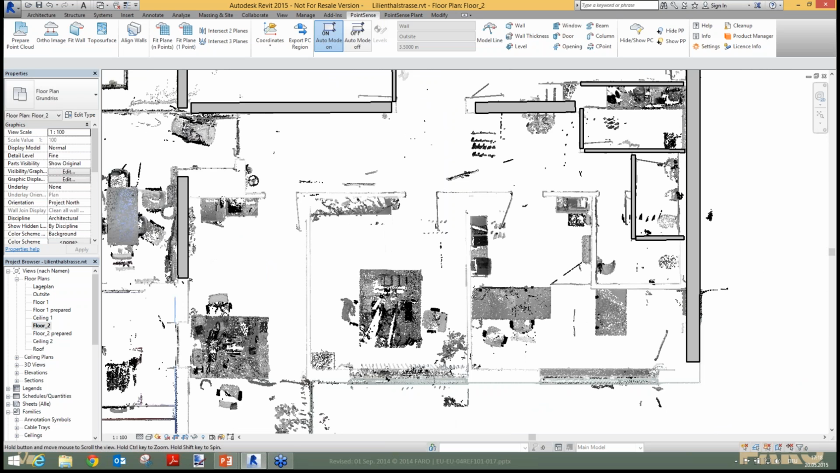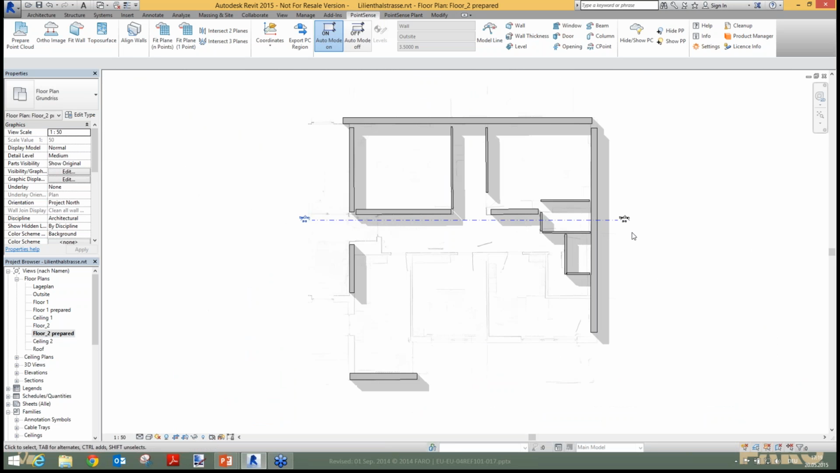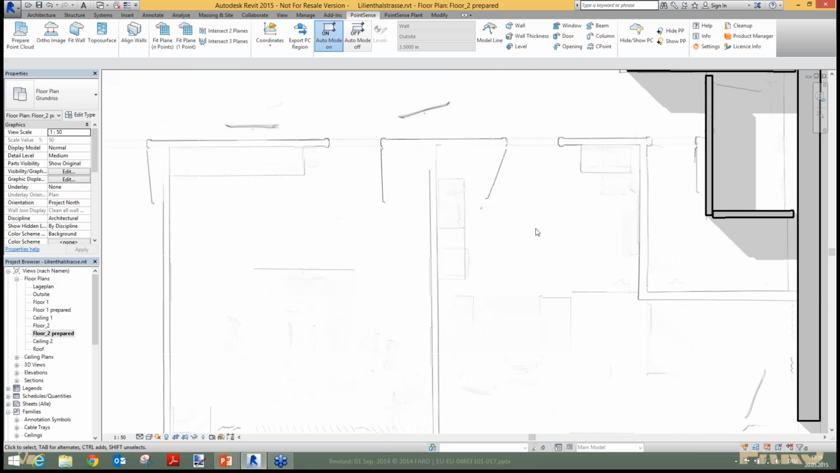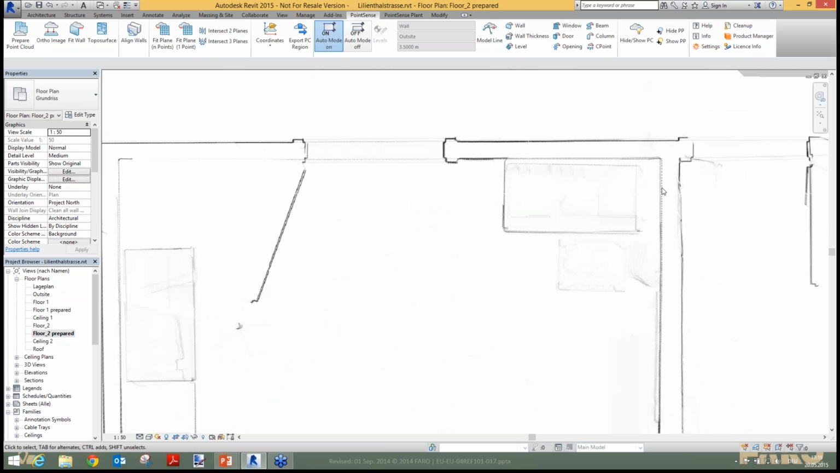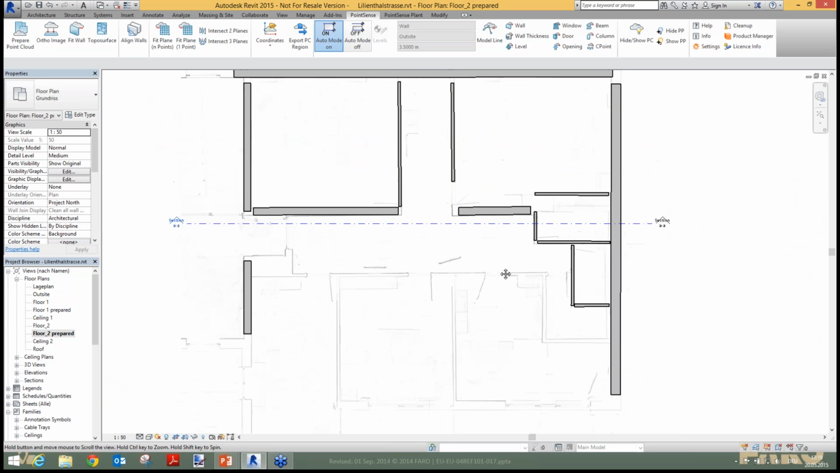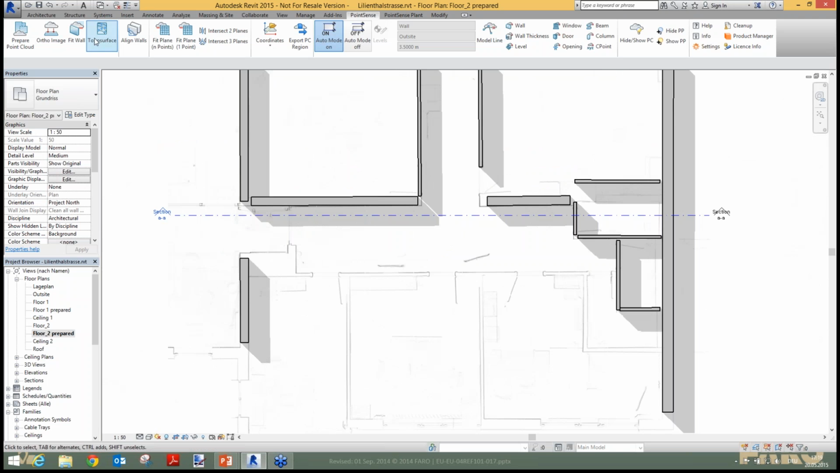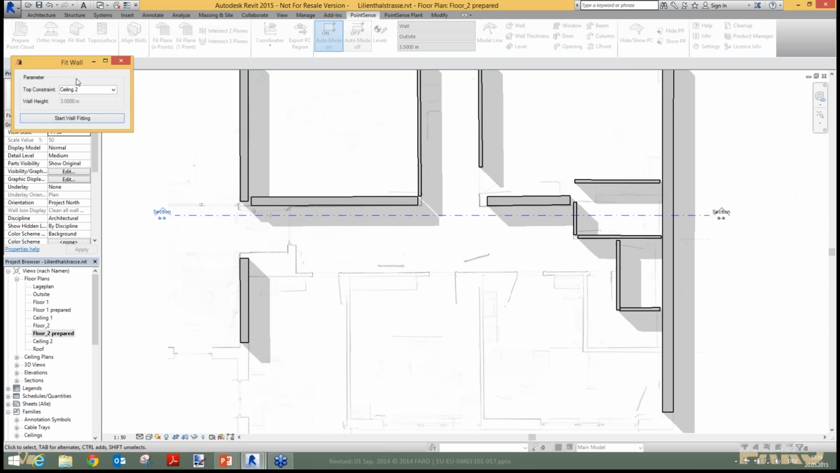And with the PointSense product, we start preparing this floor plan to get another view of the floor plan. We call it a prepared plan. And if you now have a look at the point cloud, you can see that it's much clearer. You can see much clearer all the wall faces, the furniture, the openings. And this prepared point cloud gives us the possibility to do a very quick wall fitting.